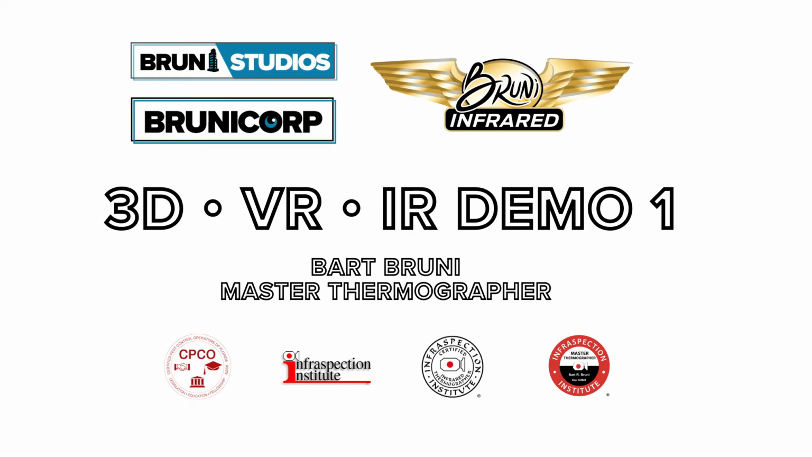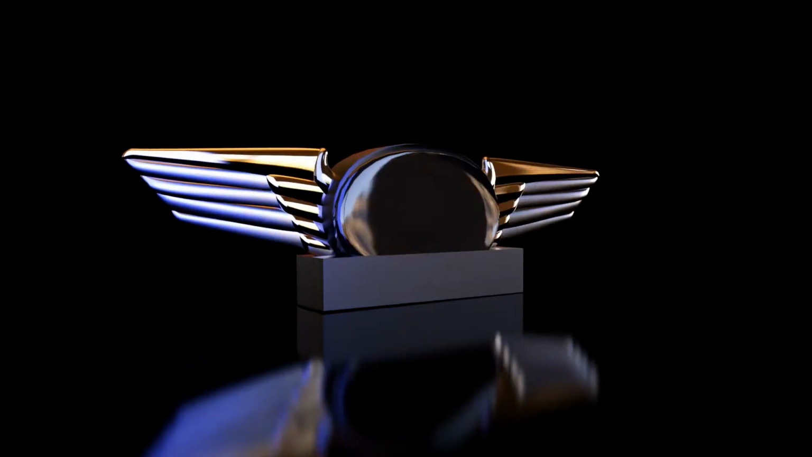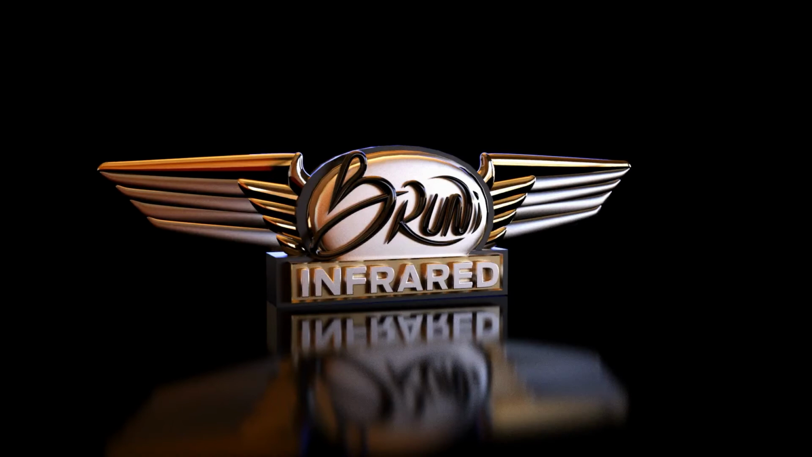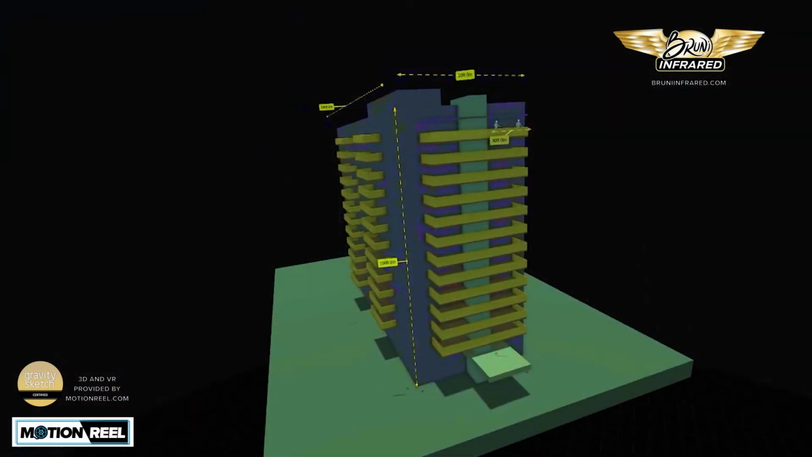I'm a master thermographer for the Infrared Institute, owner of Bruni Infrared, and we've created some new applications that I'd like to show you today that are going to change the way buildings are inspected in the future. These are infrared images that have been certified, and they're actual infrared images that are being overlaid on 3D models using VR or virtual reality tools to do that.